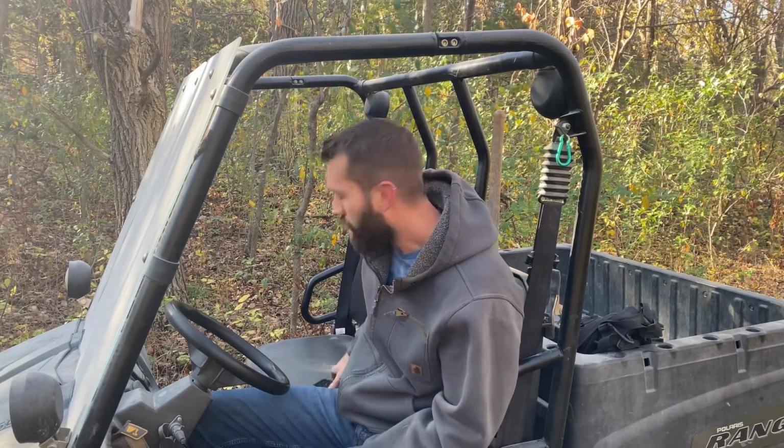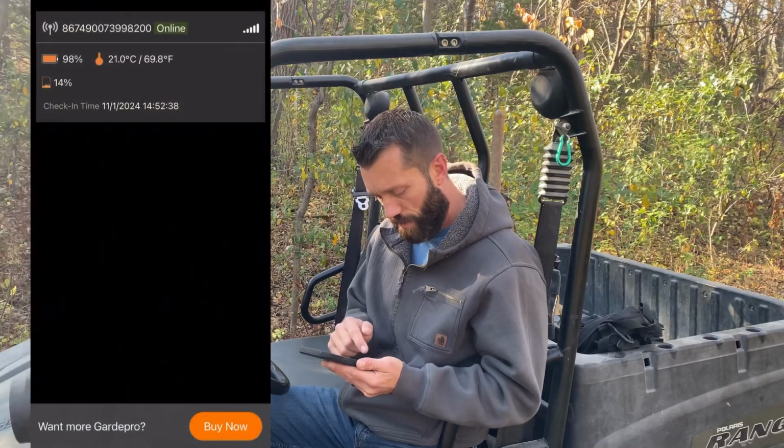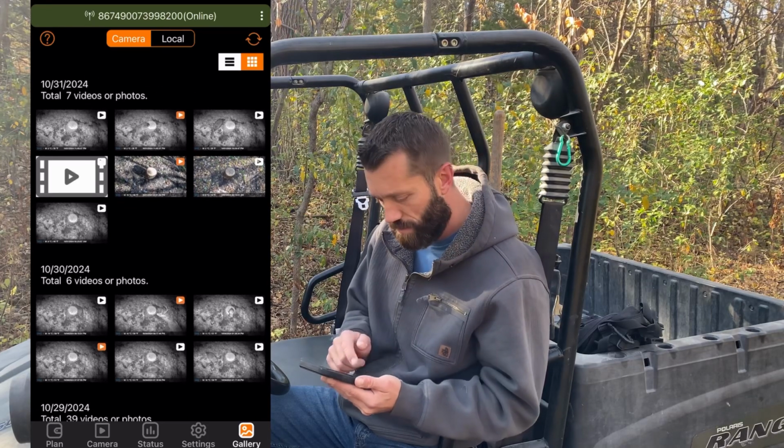So it's been like 2 weeks since I placed the pizza, and then another week, got a bunch of peanut butter out there. So it's been about 2 weeks total. And I think it's all gone now. I've been monitoring the camera, getting on the app here, and I can see exactly what's been going on. And I have a ton of photos and videos.